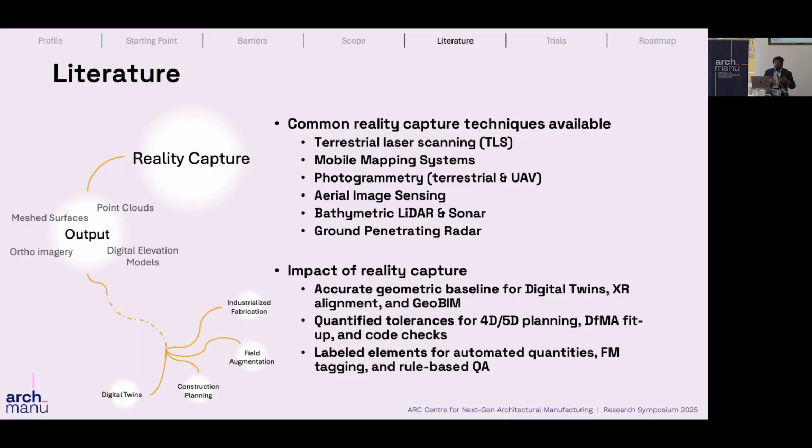To convert this data into an interoperable system, Scan-to-BIM was identified as a major enabler. With Scan-to-BIM, we can feed accurate geometric baselines for digital twins and provide labeled elements for construction planning and field augmentation. So we have a foreseeable potential in Scan-to-BIM.